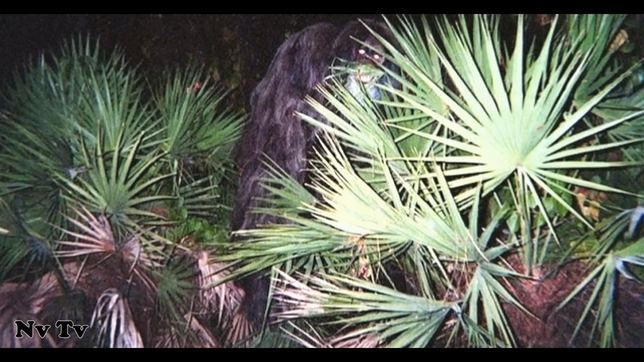Now, one of the other things you notice is that as we go down this list, we get into a little more rare stuff that people are seeing. Now, down in Florida, a lot of you have heard of the skunk ape. It's kind of a swamp dwelling, smaller version of a Bigfoot.